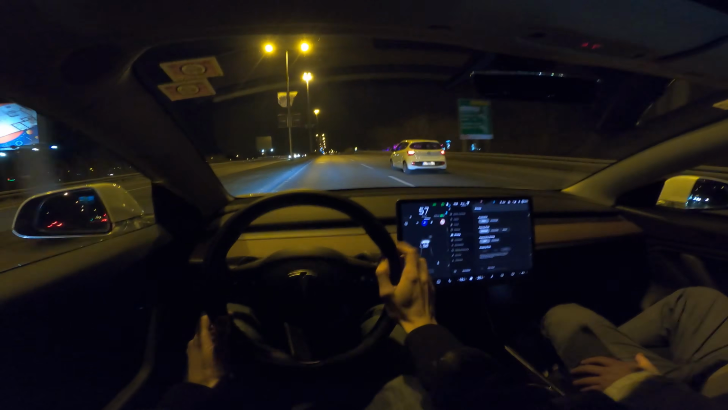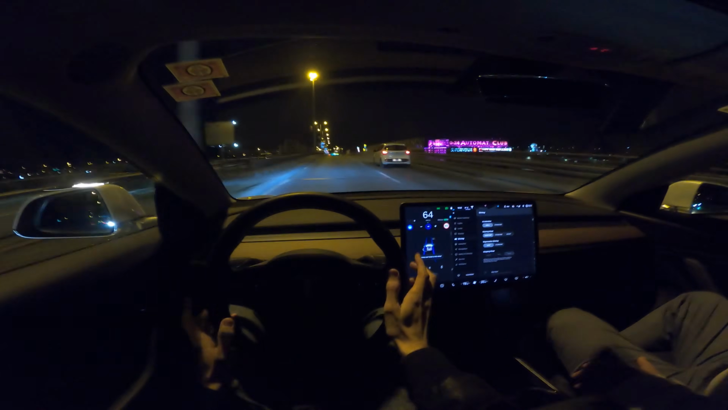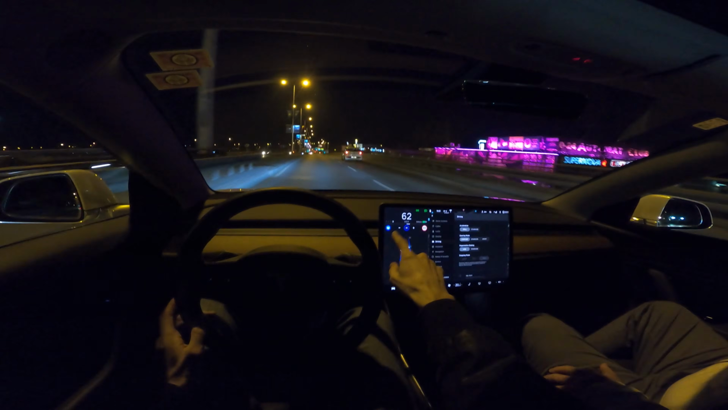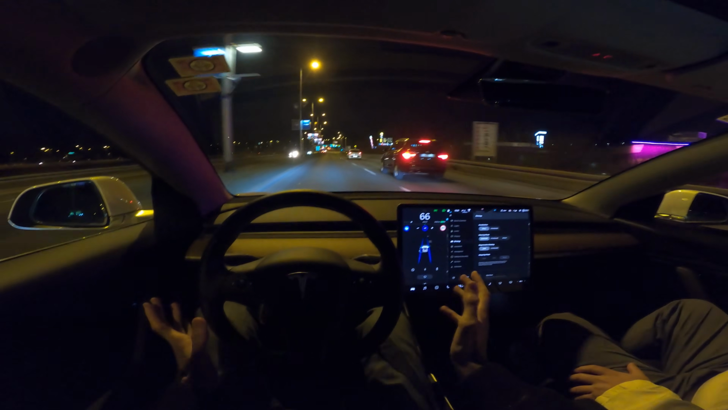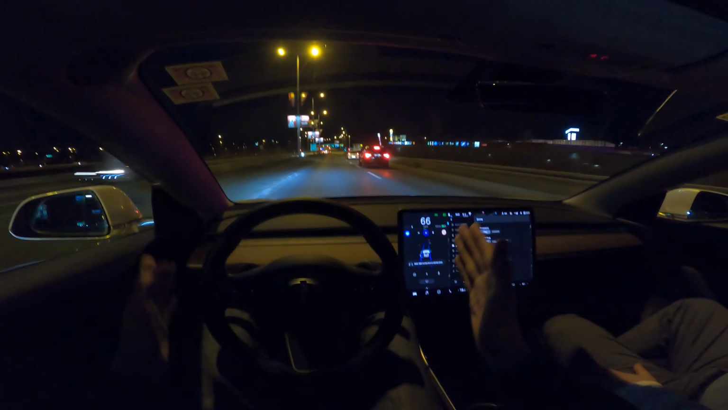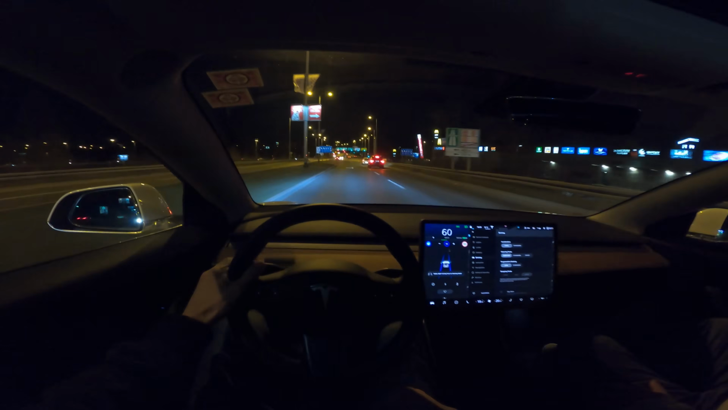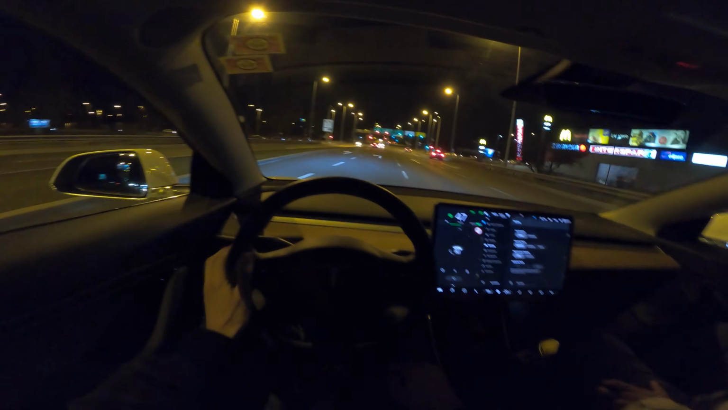Again, one tap is cruise control, double tap, you get, whoops, there were some potholes. The blue steering wheel on the side is Autopilot, so it's keeping you in the lane. In the curves, it's going to follow. So if you press the brake, it's going to switch off.